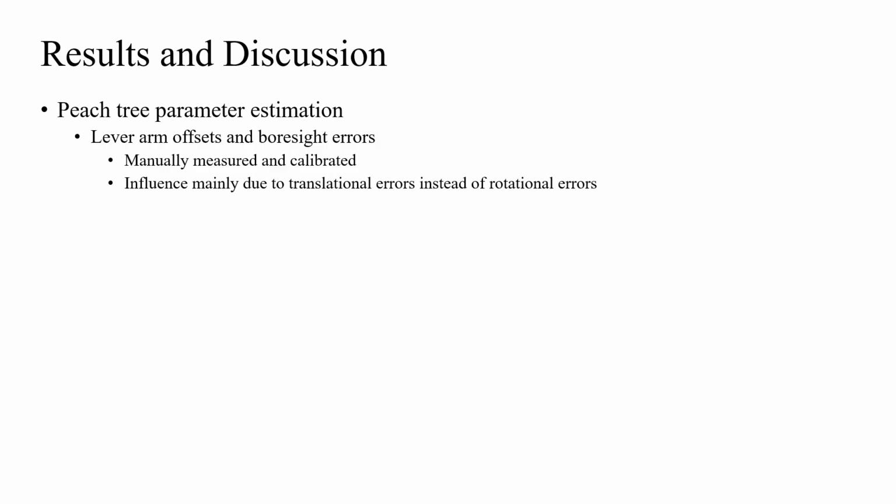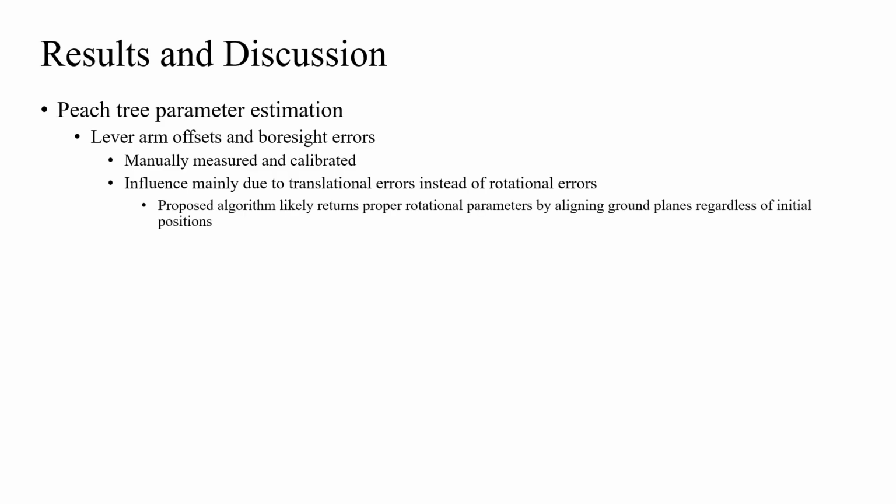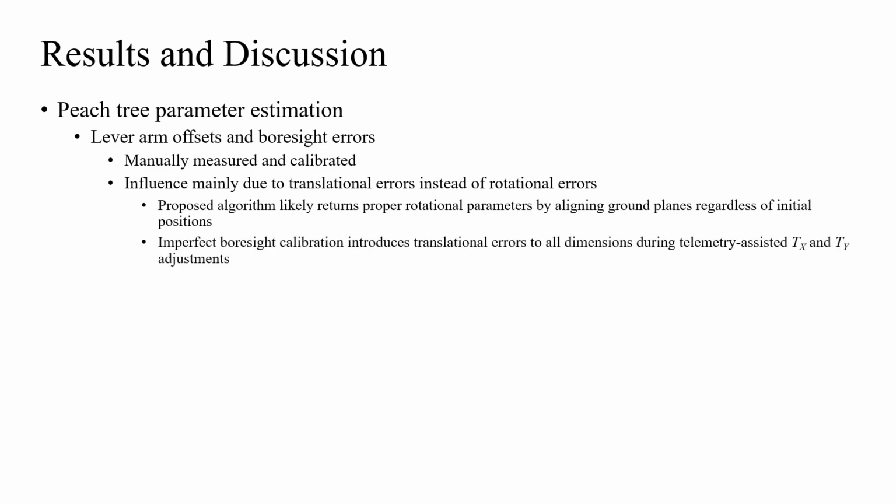Regardless of LiDAR frame initial positions, the colored ICP algorithm will likely return proper rotational parameters in all three dimensions for LiDAR frame pairs by aligning the segmented ground planes, while imperfect bore sight calibration will introduce translational errors to all three dimensions of the LiDAR coordinate system during telemetry-assisted TX and TY adjustments.